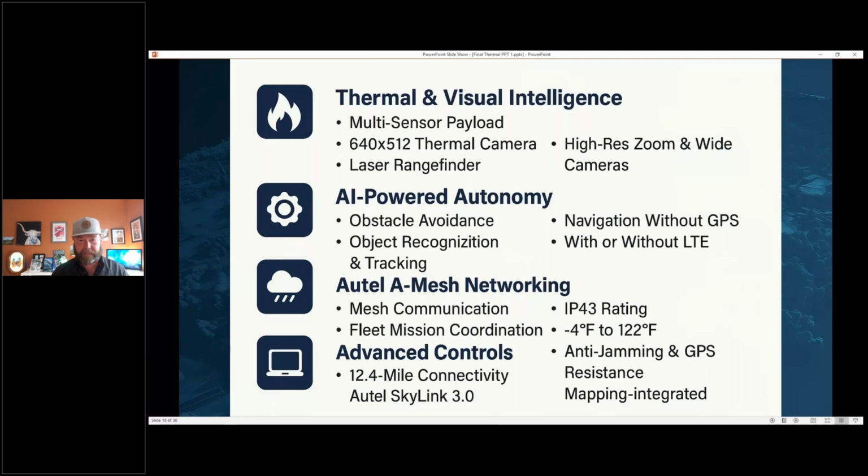And this is, again, just kind of a visual. I'm happy to share this deck with you if you need it. Maybe you're trying to talk the boss into getting a thermal drone for whatever you're doing, and this has some good sources. Also useful if you're trying to buy Autel and you need something to share with your decision-making folks.